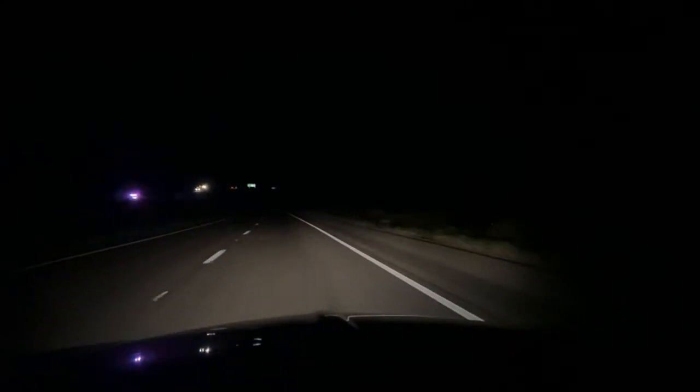Kathleen, we're on our way to Scottsdale, Arizona via Kingman. Pulling into Kingman right now. It's a dark night. I'm having trouble seeing the road. Down to 42 miles of gas left.